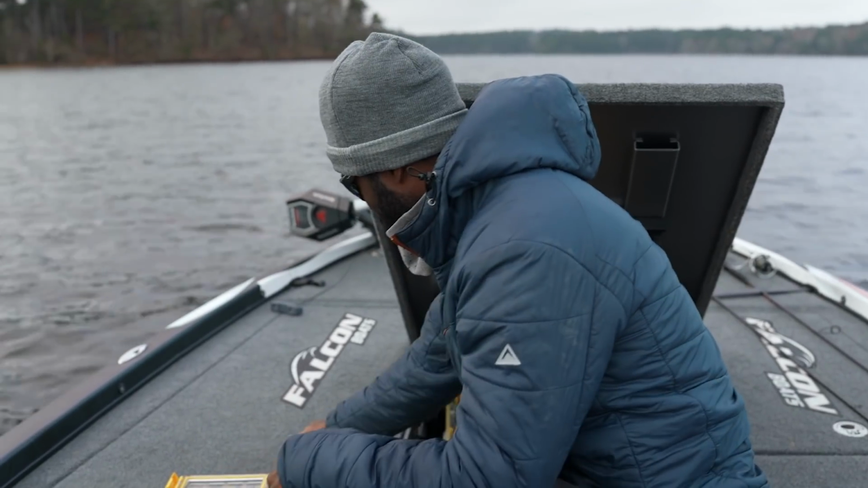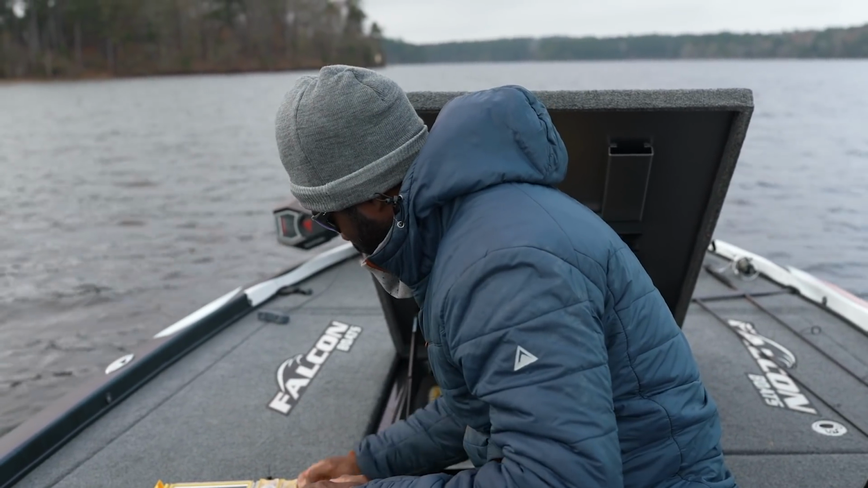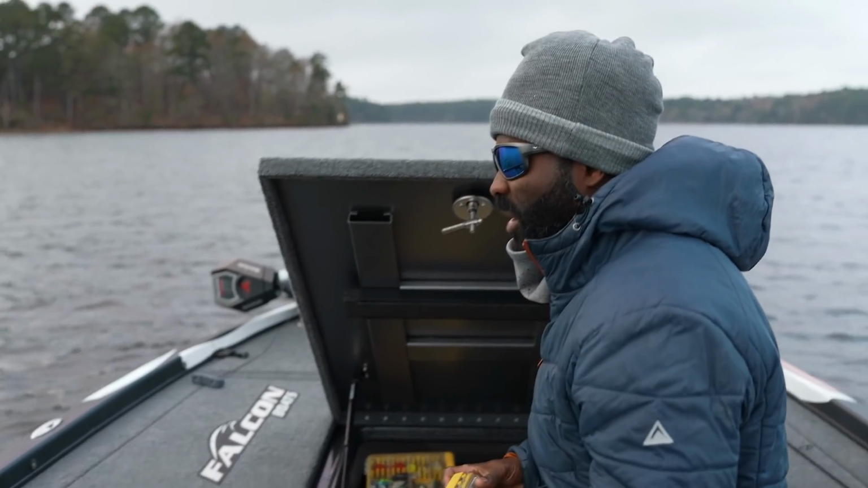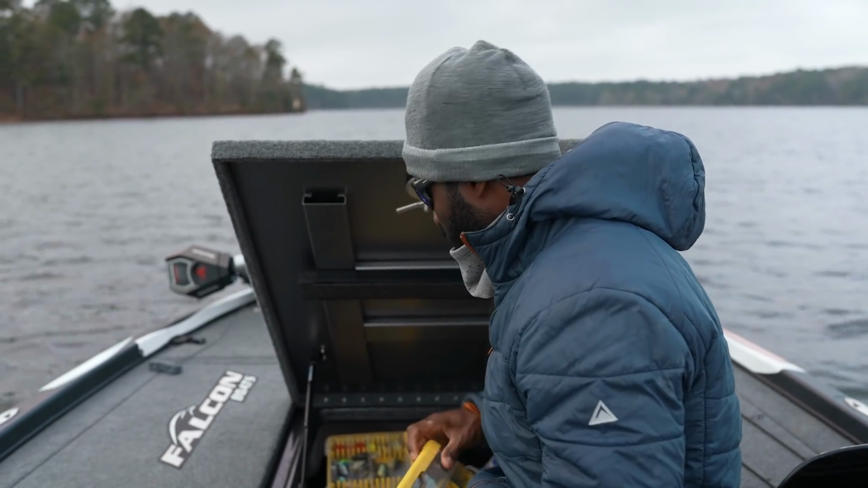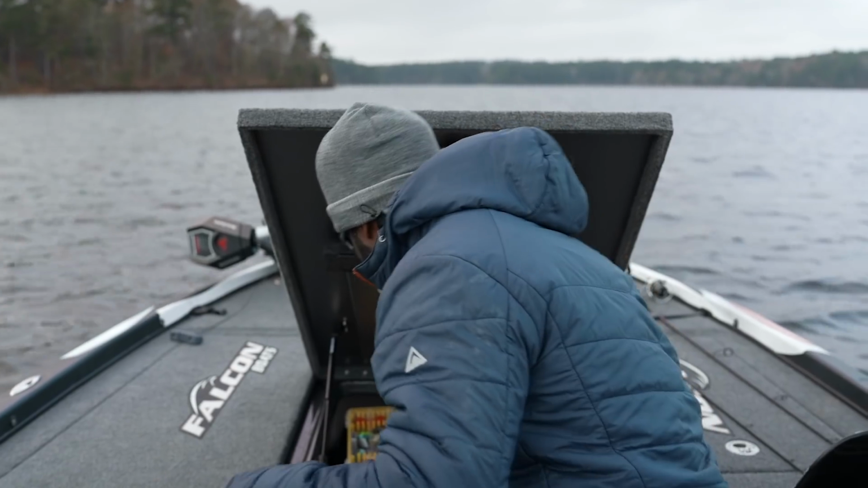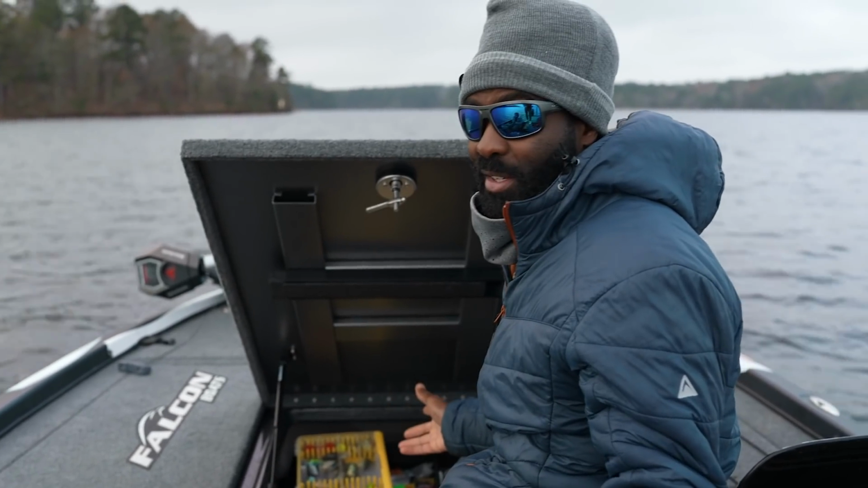What I'm fishing with today is gonna be really simple. I only have a few baits that you really need to target these fish. We're gonna probably be fishing anywhere from 30 to 50, something like that. Hopefully we catch some fish.